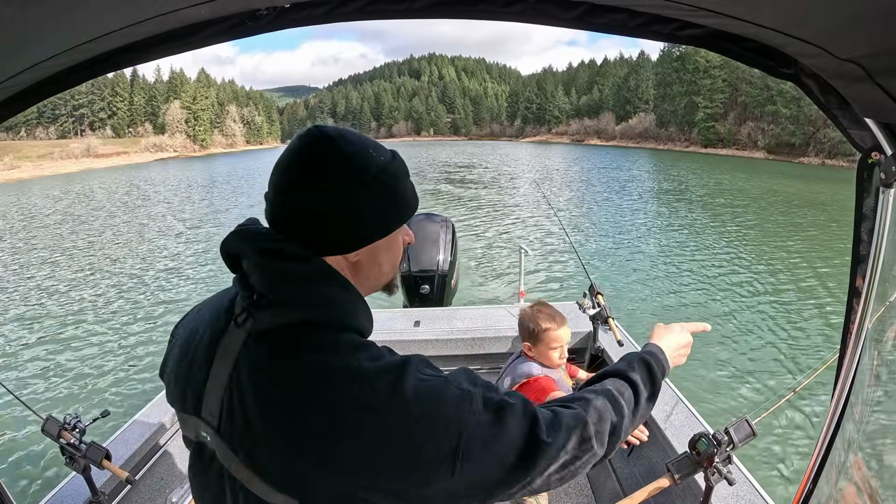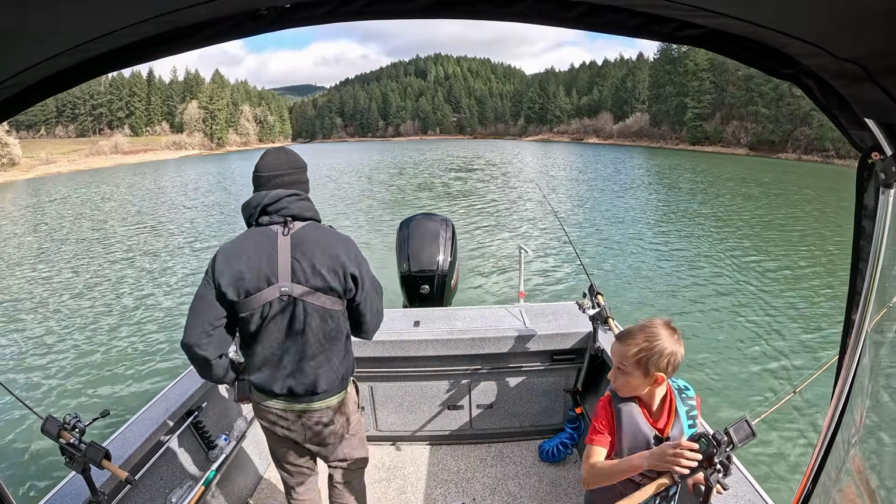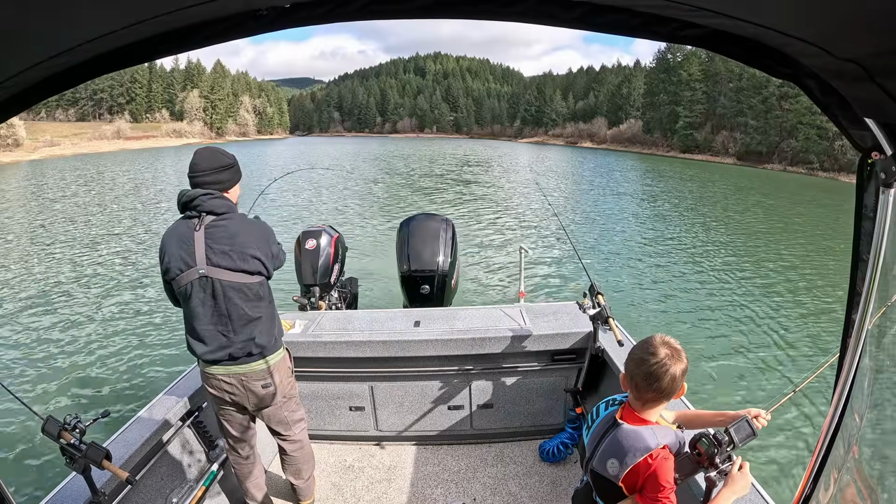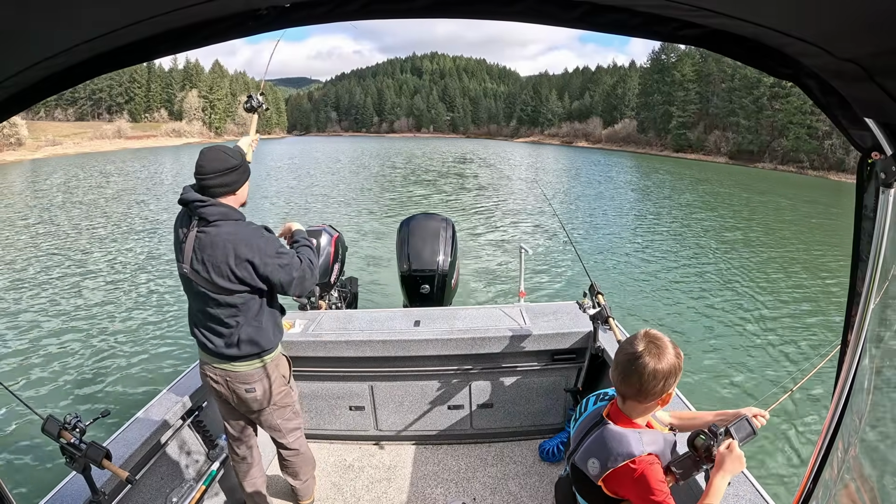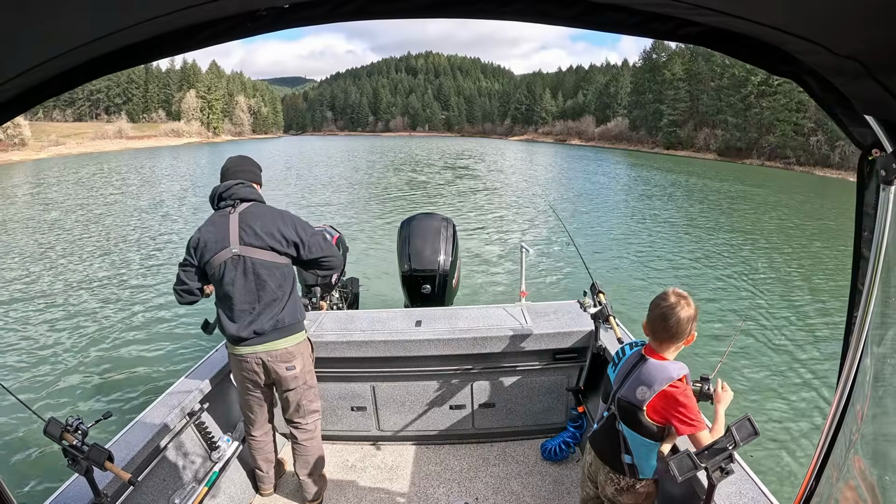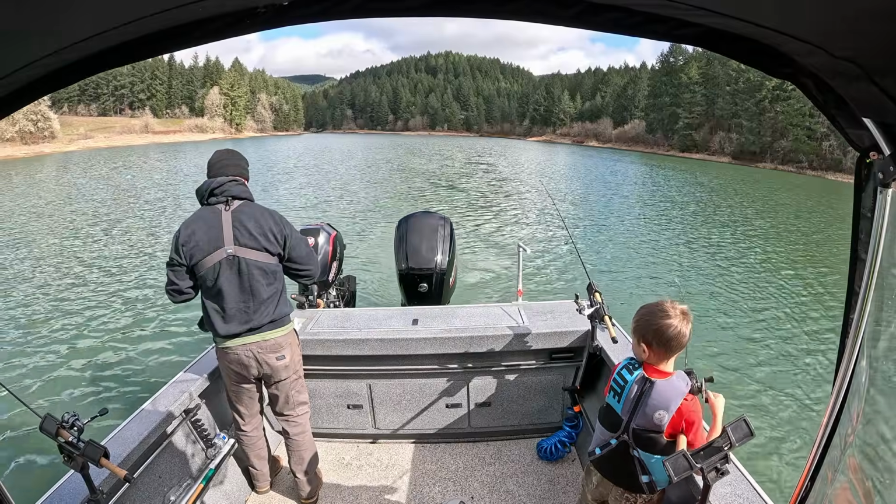Oh, fish. Wait, wait. I want to net it. Go ahead, he's on. Oh, this one's on. Oh, Thomas, this is a big one. Dad, this one has one too. This one's pulling line. Oh, what the? This one twitched. Thomas, this one's pulling line.